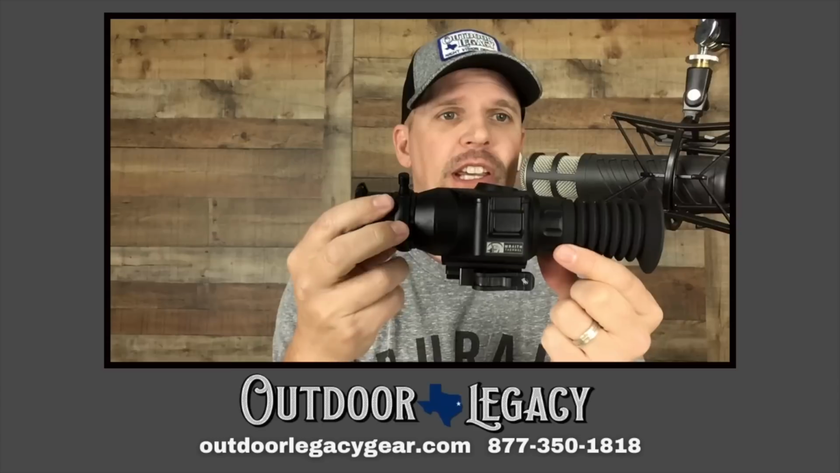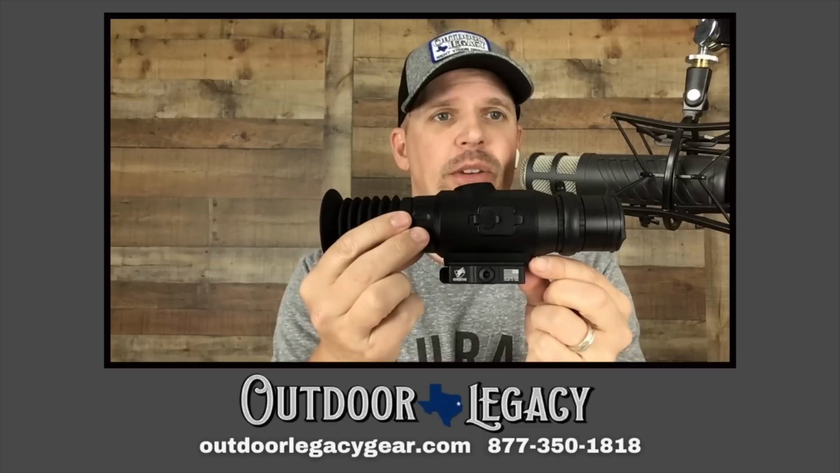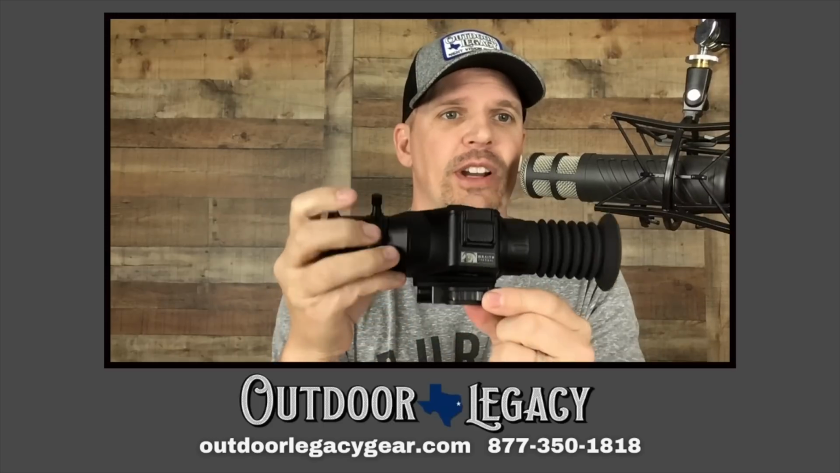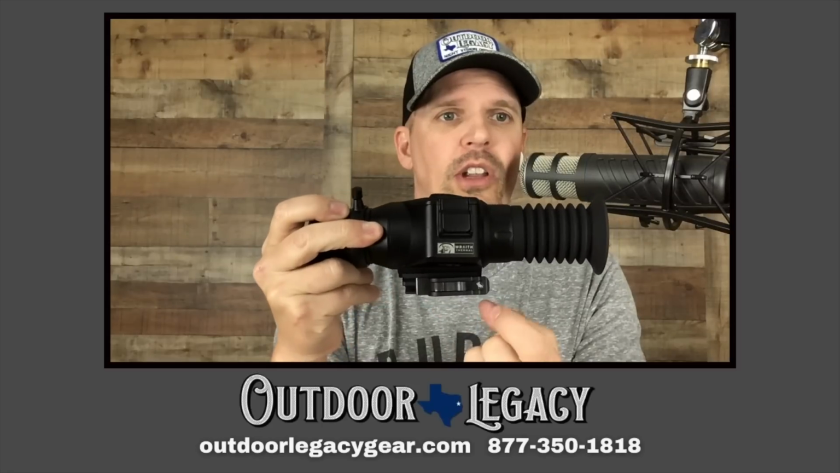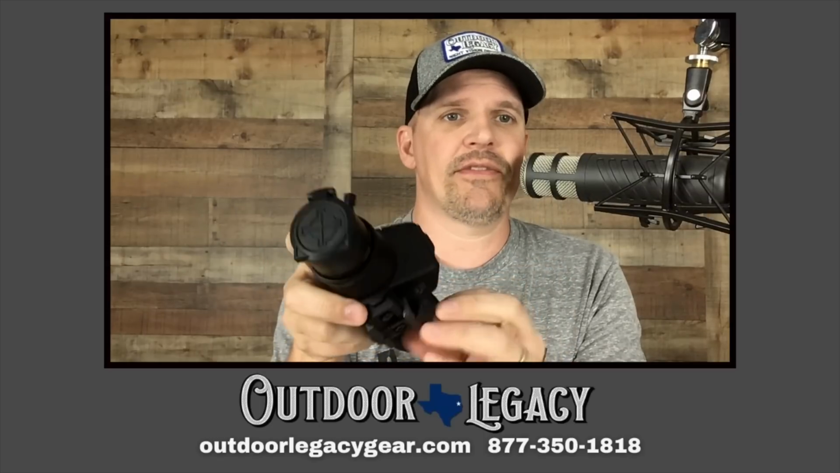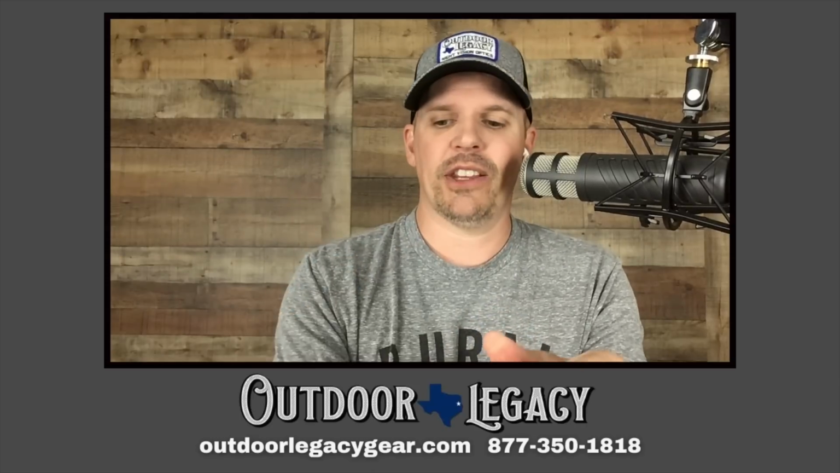Now, if you're looking for a high-end quick detach mount, return to zero, American made, lifetime warranty, as always, our friends at American Defense are here to save the day. They do have this little bitty small locking lever QD mount. This is a very nice mount. We've got those in stock.